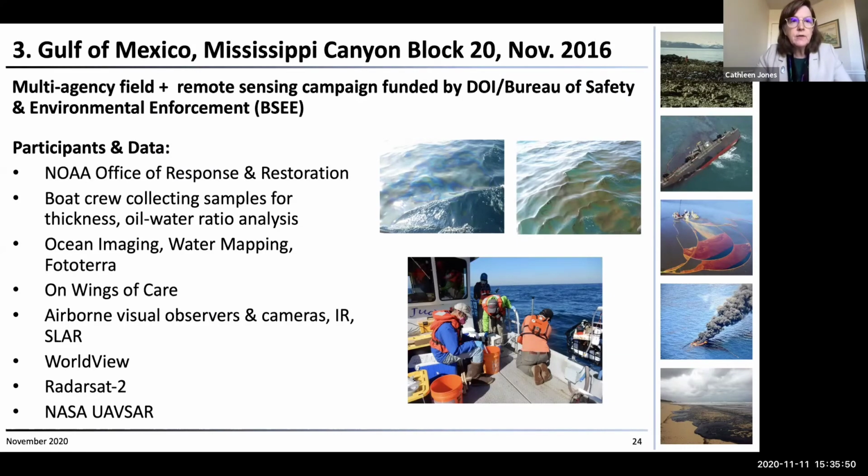Oscar Garcia, now with Water Mapping, brought his thickness measurements, and there was a boat crew that went out collecting samples. A lot of work was done with different sensors, and NASA funded UAVSAR to participate. So BSEE funded all these other activities, and NASA funded UAVSAR to go out and observe this also.